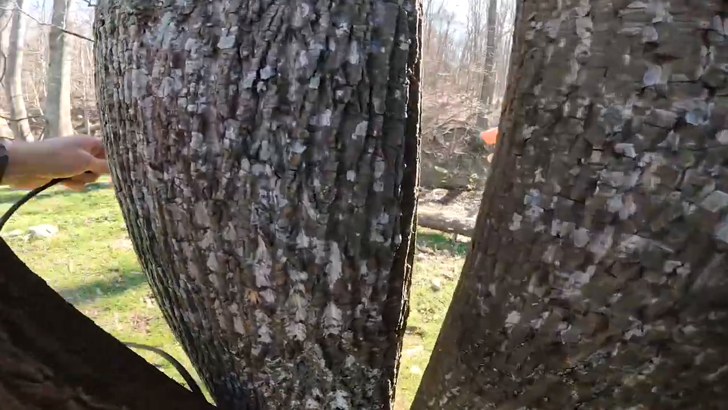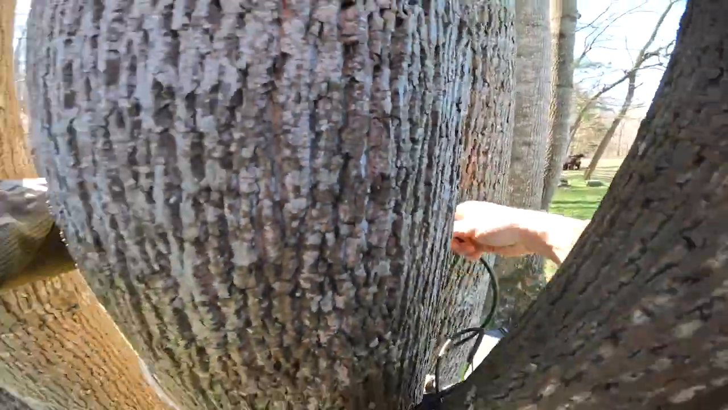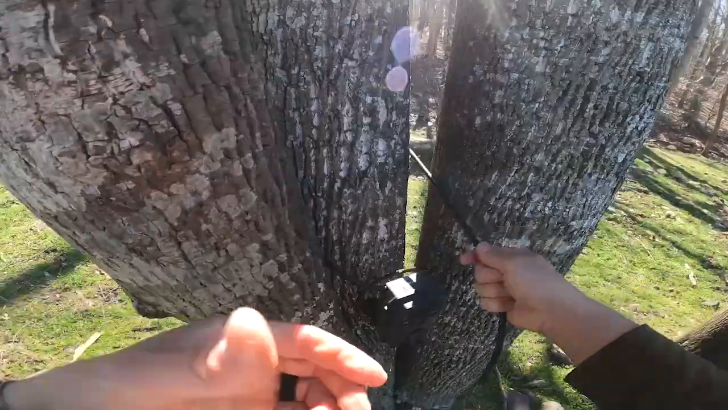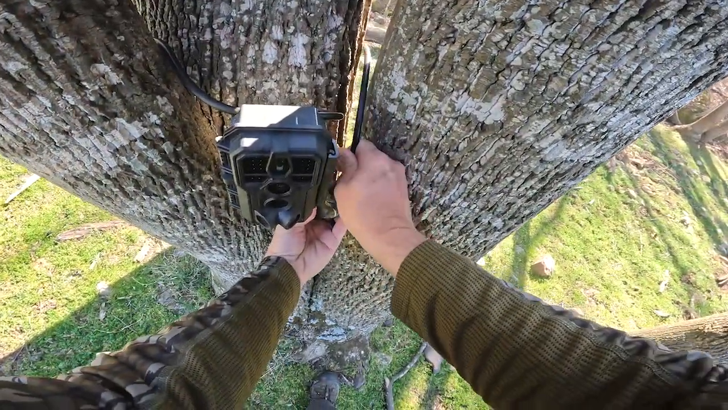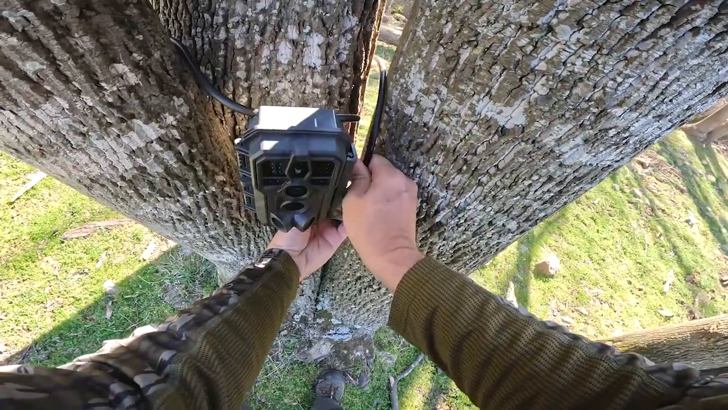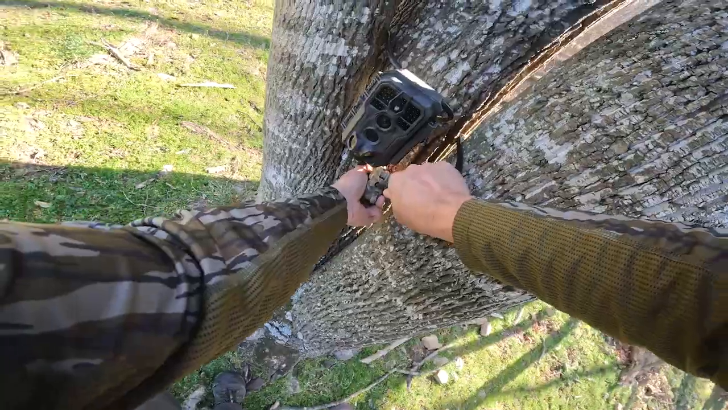Run this around. Come around here. And then run it through your snake cable. Sometimes you got to get the cable lined up just right in the hole to get it to go through. There it goes.